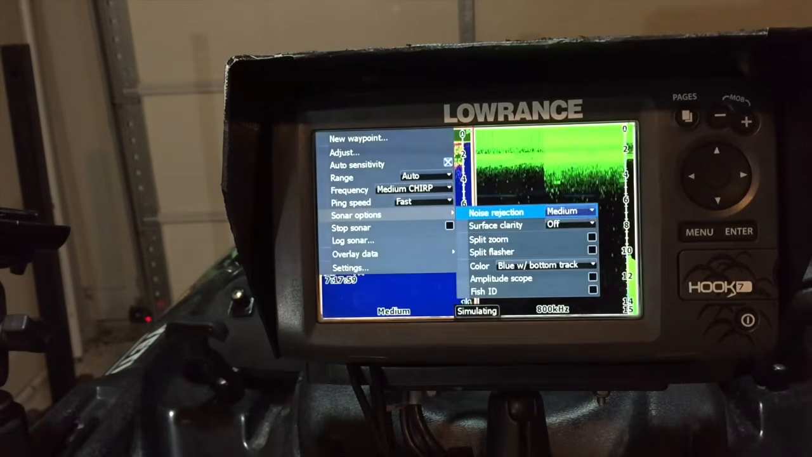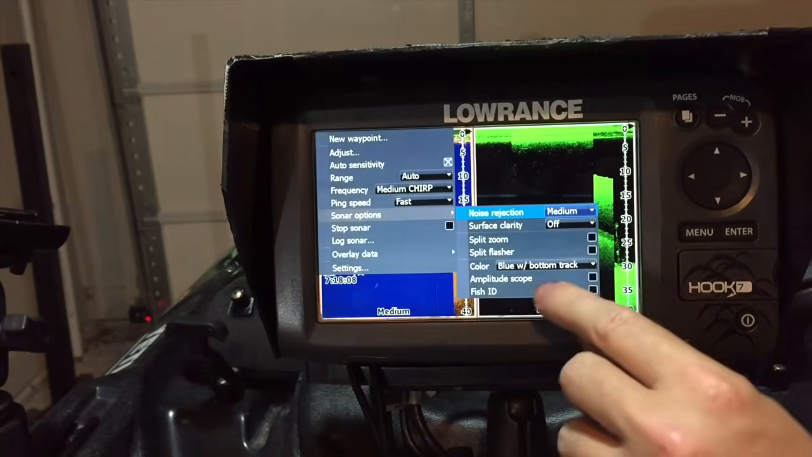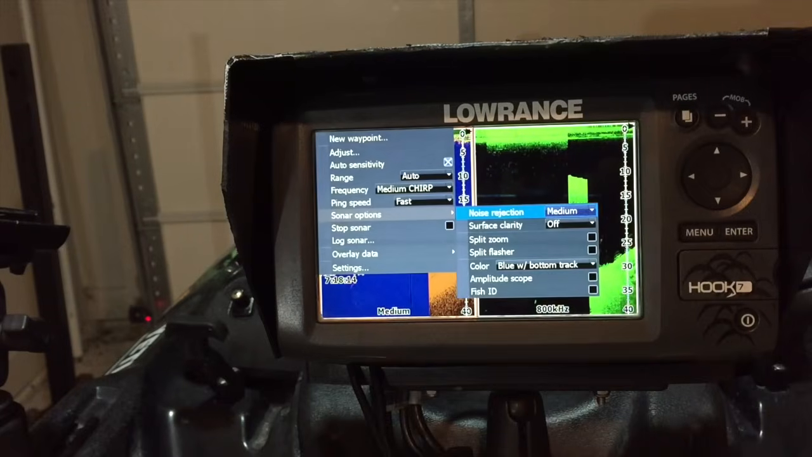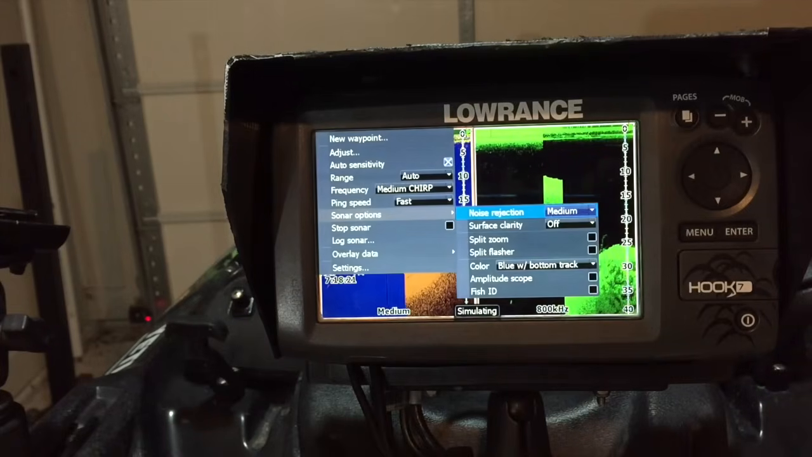It's so dated, and you get so good at reading these screens, I don't see a point in having the flasher. So I leave that function turned off as well. The next one down is your blue with bottom track. You can set that to whatever color is going to work best for you. I feel that yellow and orange pops against that blue background very well, so that's what I prefer to go with.